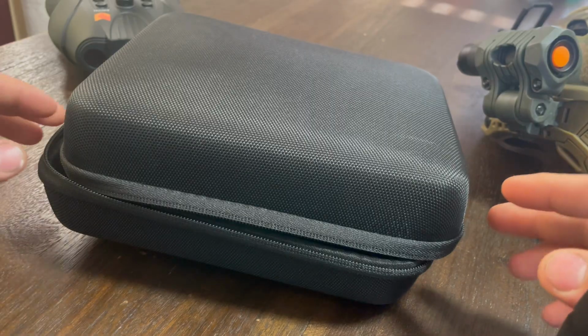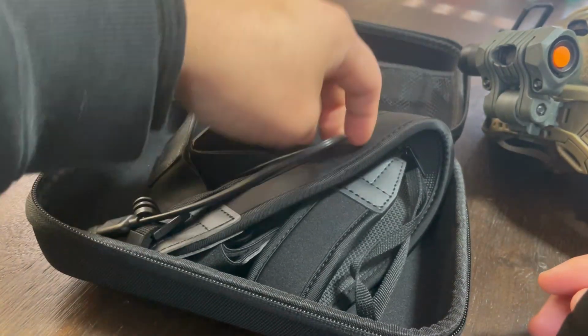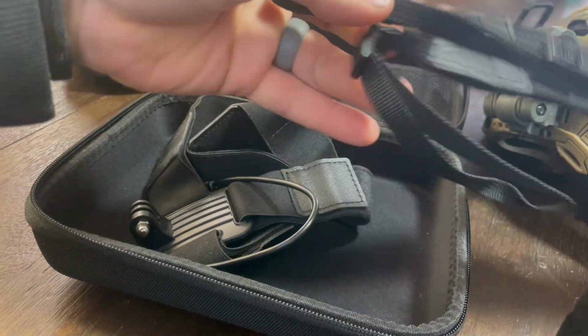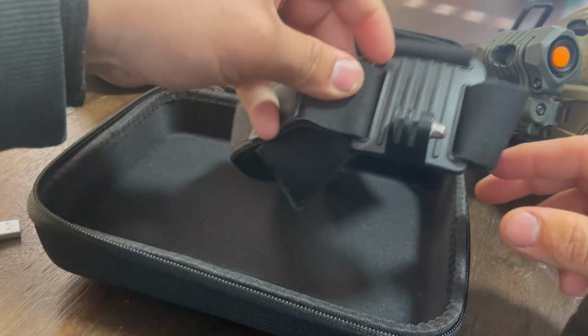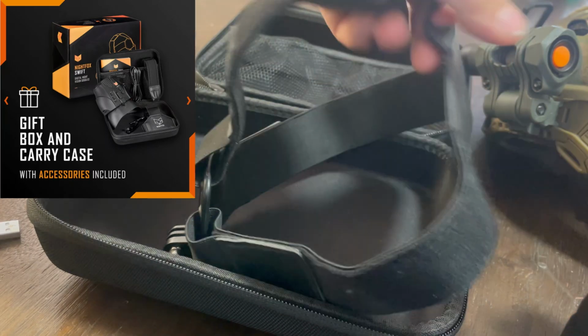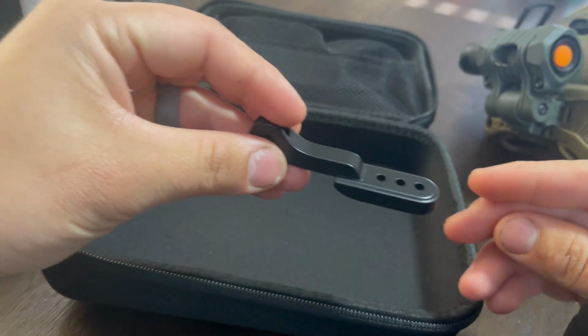Because I purchased mine used, it didn't come with the original box or the manual. It did come with this neck strap. It's nice and padded, but realistically I'll never use it. It also comes with this USB micro cable, and it comes with the head strap, and mine must be an older version because it doesn't have the Nightfox branded logo on it. Finally, it comes with the head strap adapter.